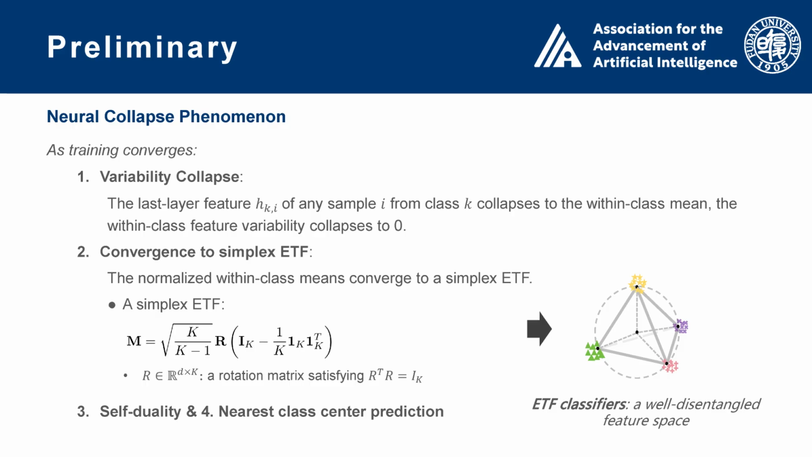1. Features within the same class collapse to one point, their class mean. 2. These class means arrange themselves as a simplex ETF, forming a maximally separated geometric structure. 3. Classifier weights naturally align with these class means. 4. Predictions become simple nearest center decisions. The key takeaway is that neural collapse leads to a highly structured, well-separated feature space, which is exactly what we want for robust classification.